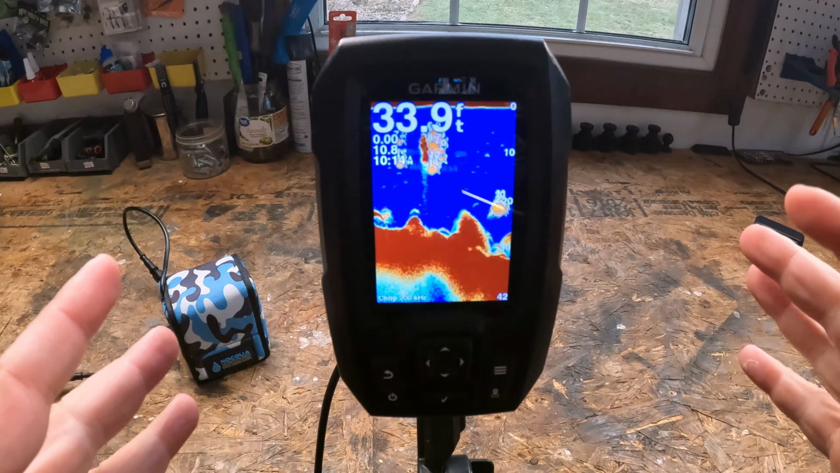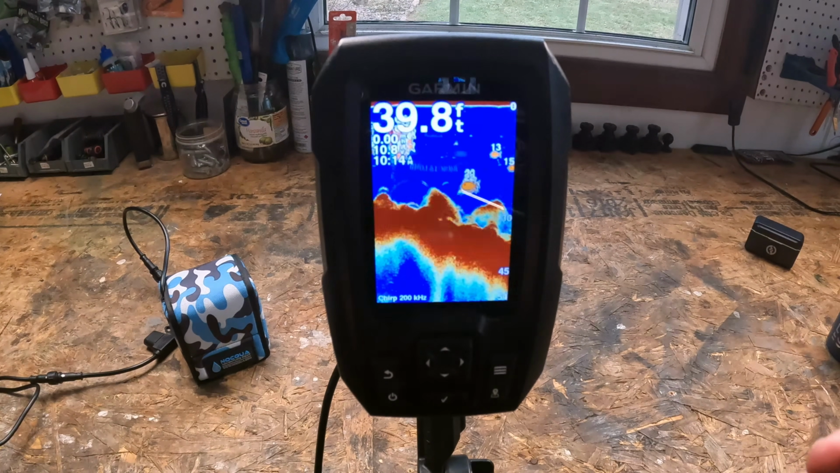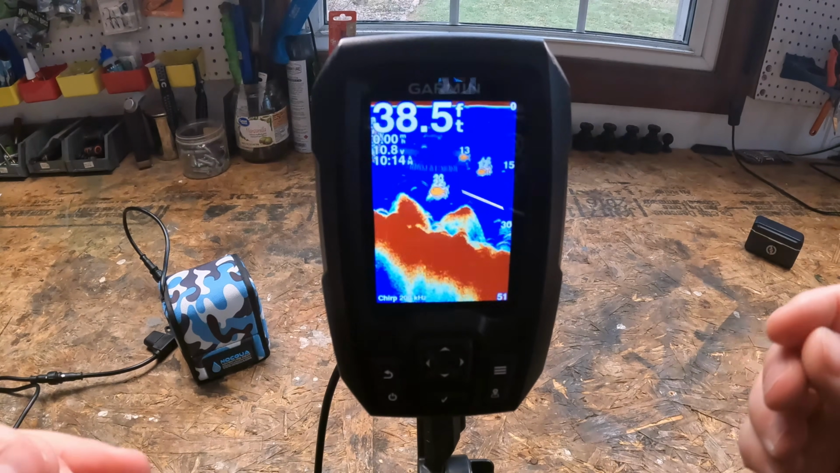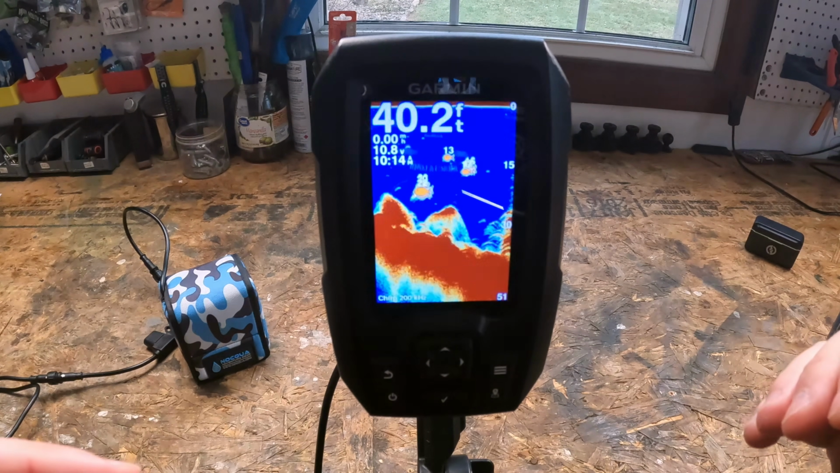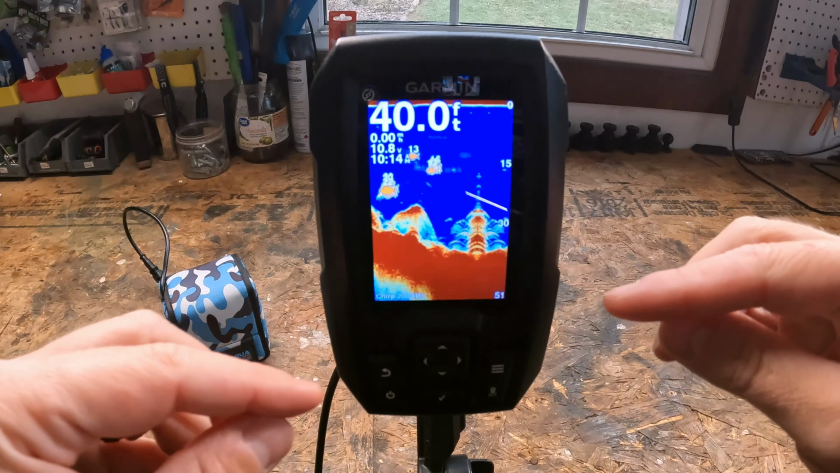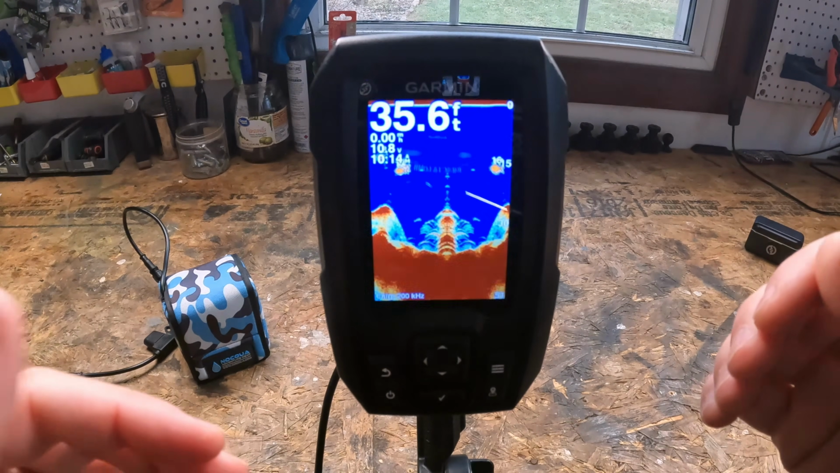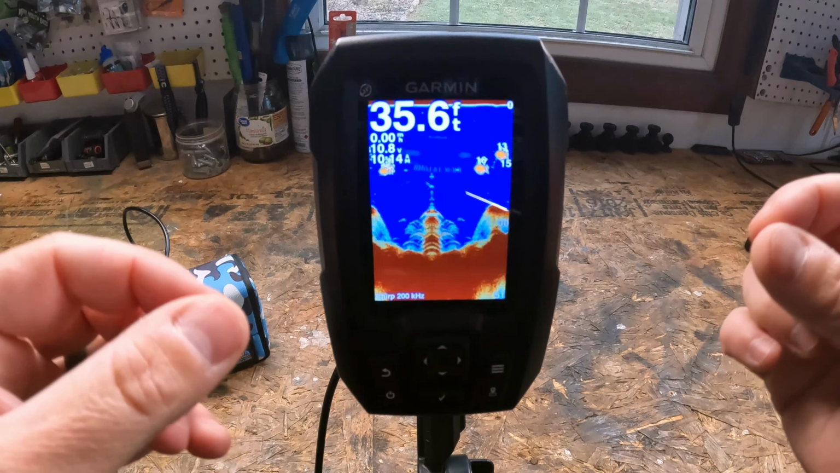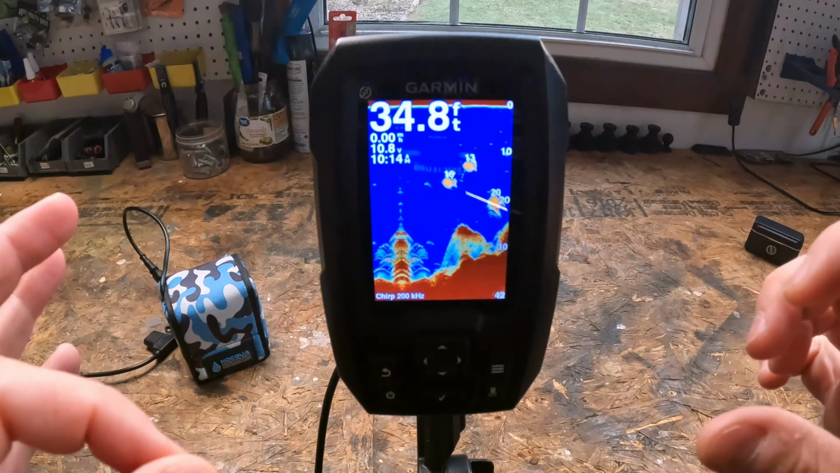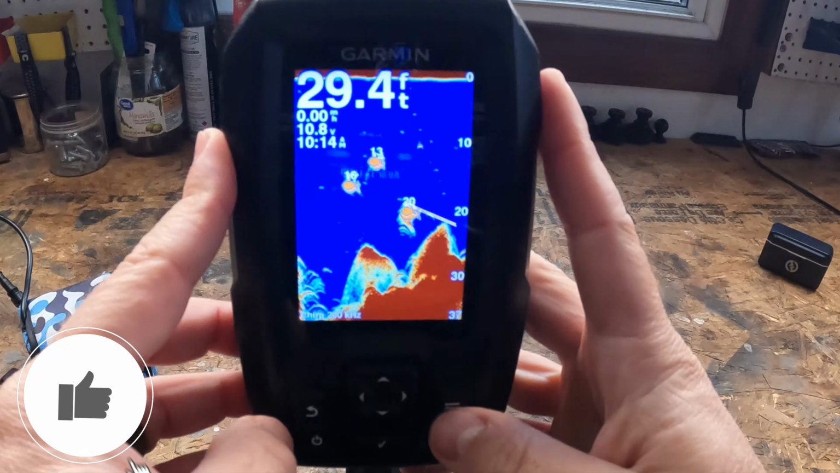But here's the important thing most beginners don't realize. Fish ID is not always accurate. Sometimes it'll tag debris and bubbles and vegetation as fish, right? It's a tool, but not something you want to fully rely on. So once you start getting comfortable interpreting the shapes and the shadows and the arches, begin turning those Fish ID options off one by one and move toward reading the actual sonar returns. Because at the end of the day, that raw sonar will always give you the most accurate picture of what's truly underneath your vessel.